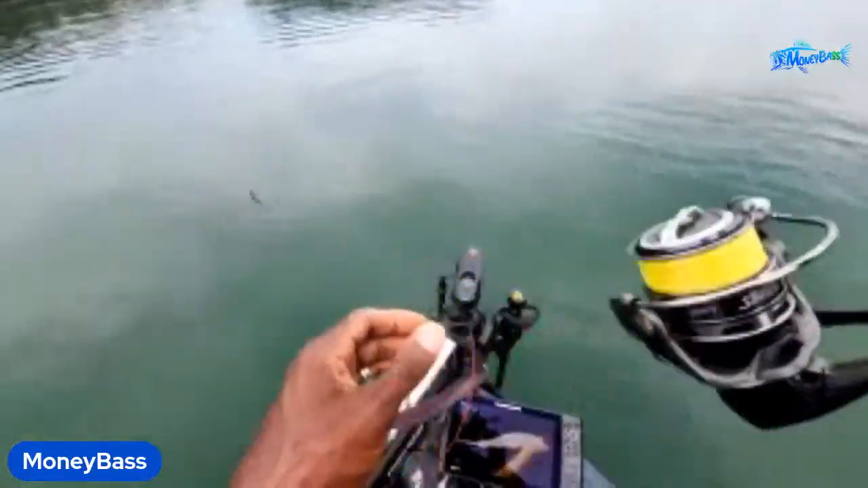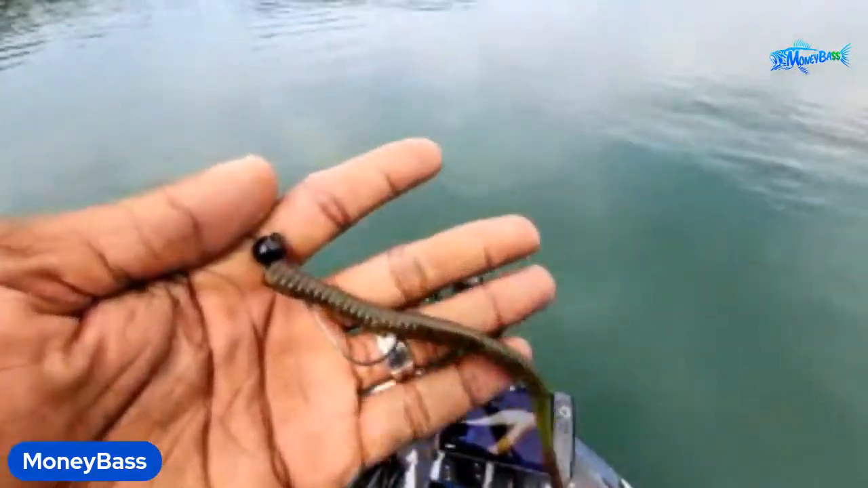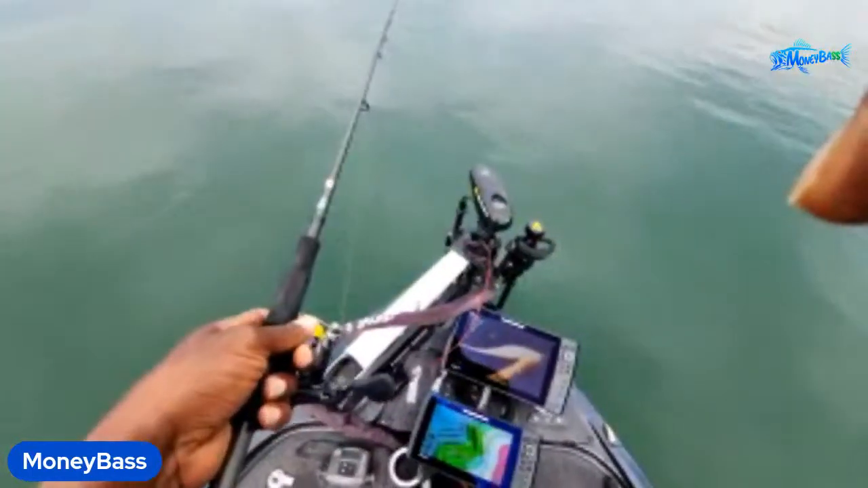So let me throw out something a little different. Let's stay in that shaky head family. Oh, somebody wanted to see what a shaky head looks like. Plain and simple. Just a worm, 1/4 ounce jig head on there, and that's it.